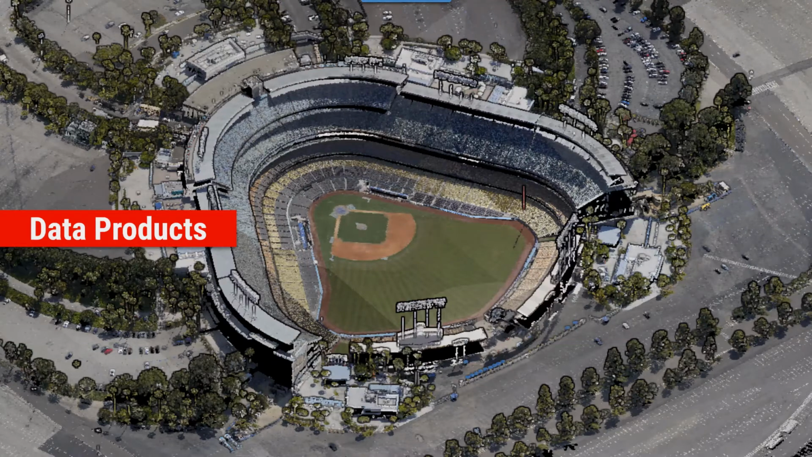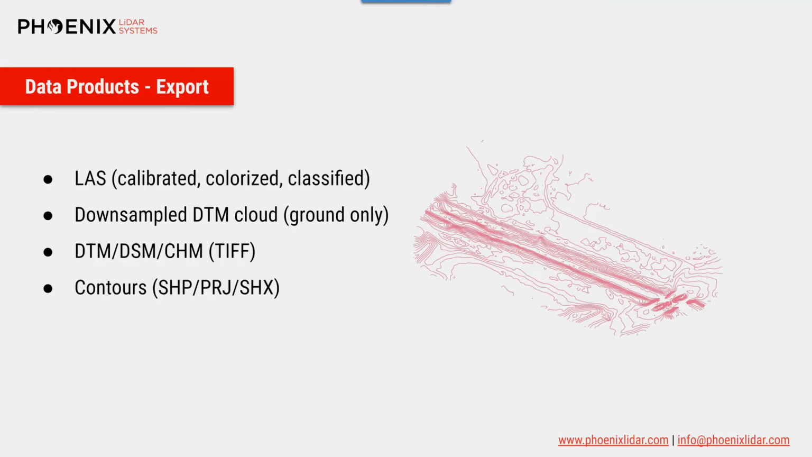Another cool new feature is the creation of data products. So LiDARMill has always produced calibrated point clouds, but version 2 now offers calibrated, colorized, and classified point clouds. Classes include ground, unclassified, and noise or low point class. LiDARMill also outputs a downsampled DTM point cloud and can produce digital terrain models, digital surface models, and canopy height models, all in GeoTIFF format. Contours can also be created in SHP, PRJ, and SHX formats.